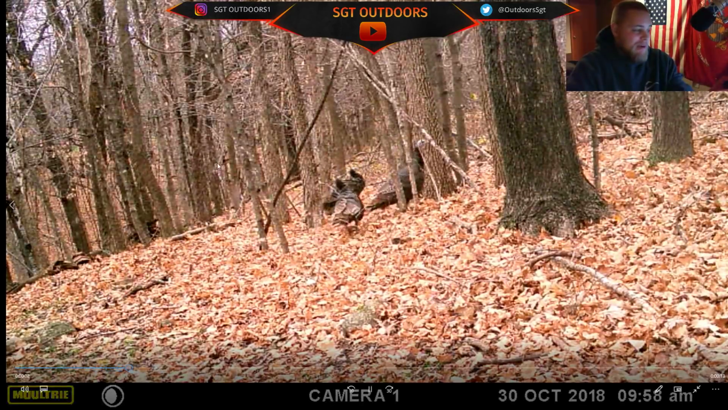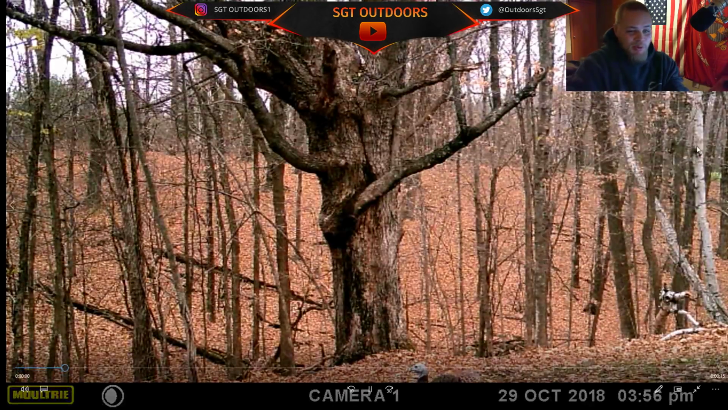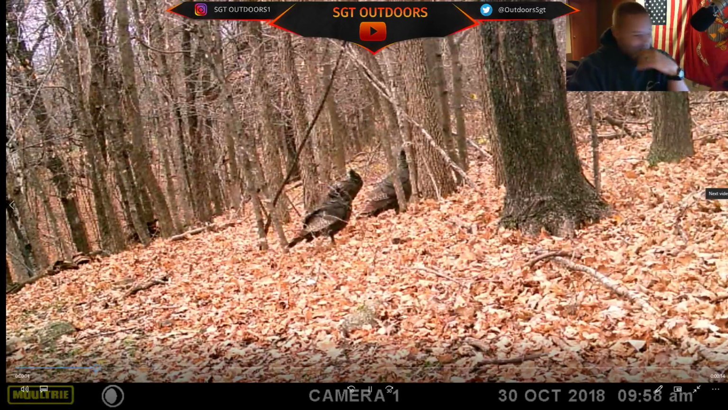But this is where that bear left my camera. So, I mean, this is what it was supposed to be pointed at. That bear got it turned all the way to the right and pointed crooked at the ground.